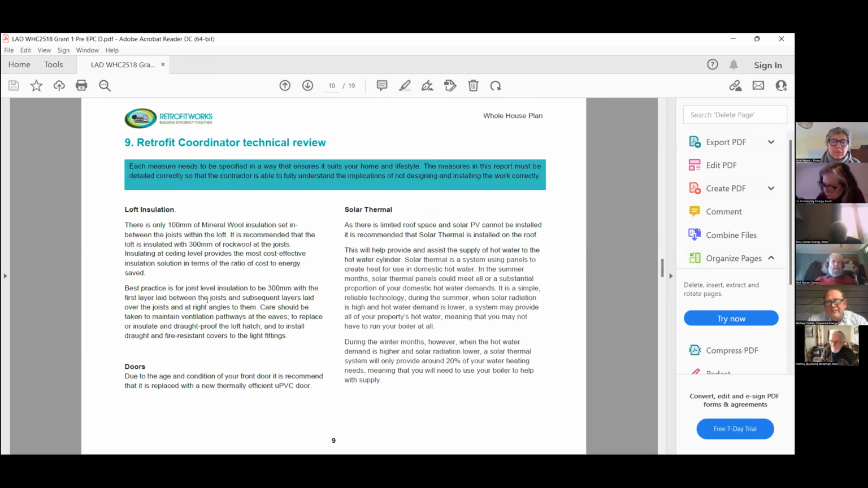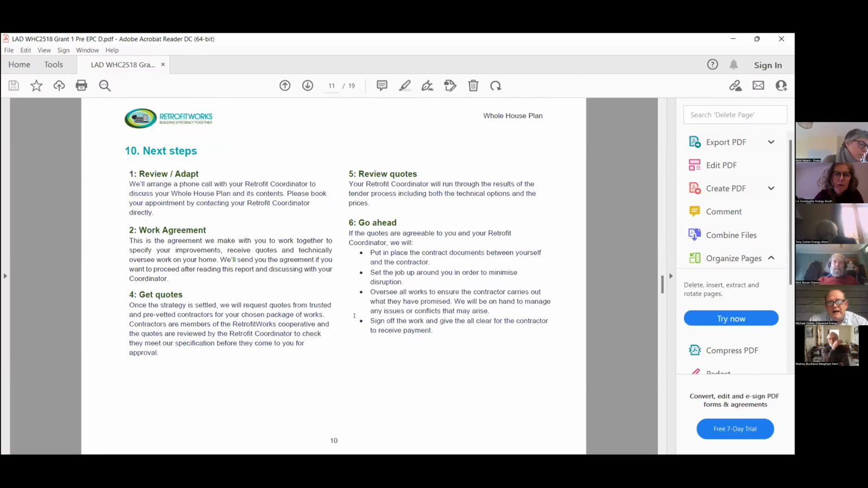So again, it gives you a technical review with regards to the loft installation and the solar thermal in this instance. It will start to talk about areas of grant funding and things like that later on.